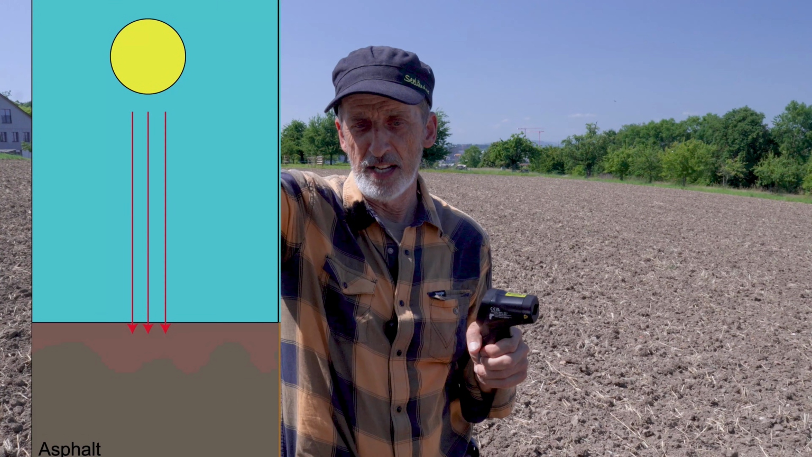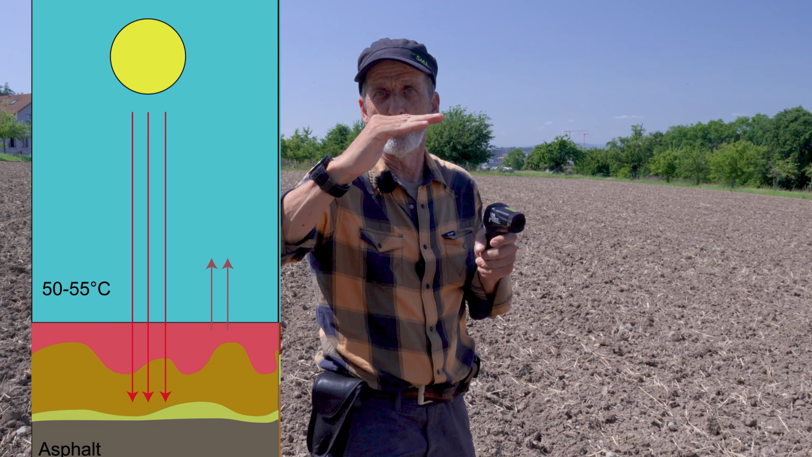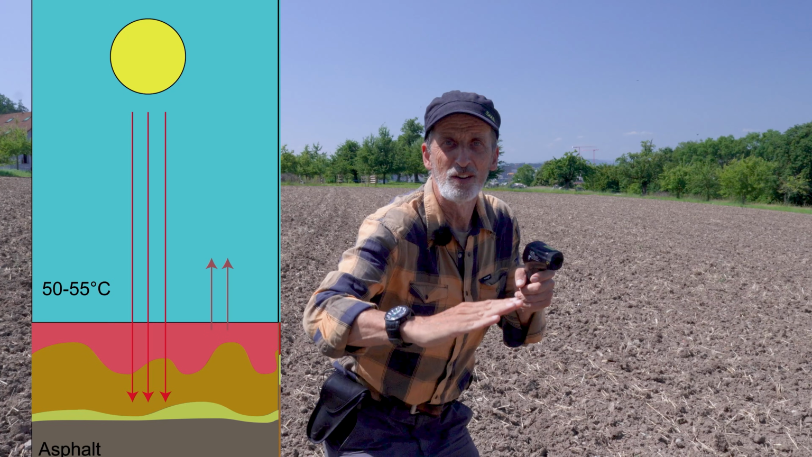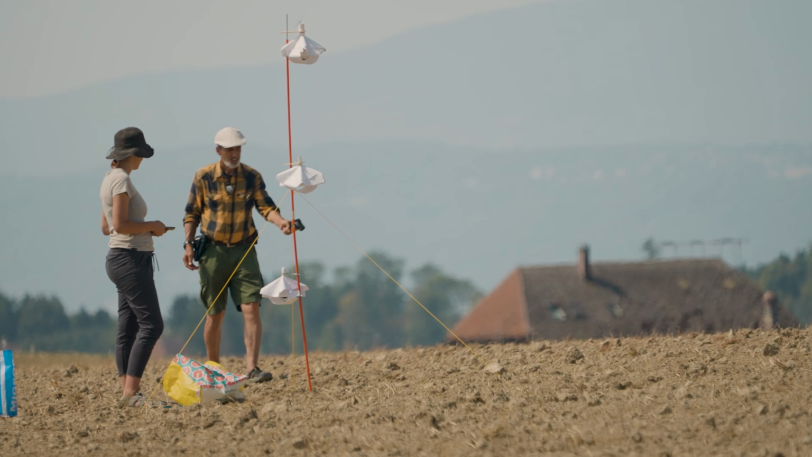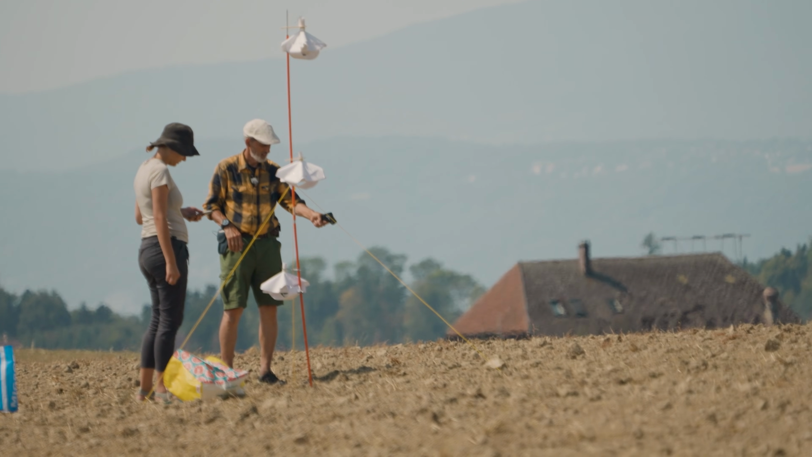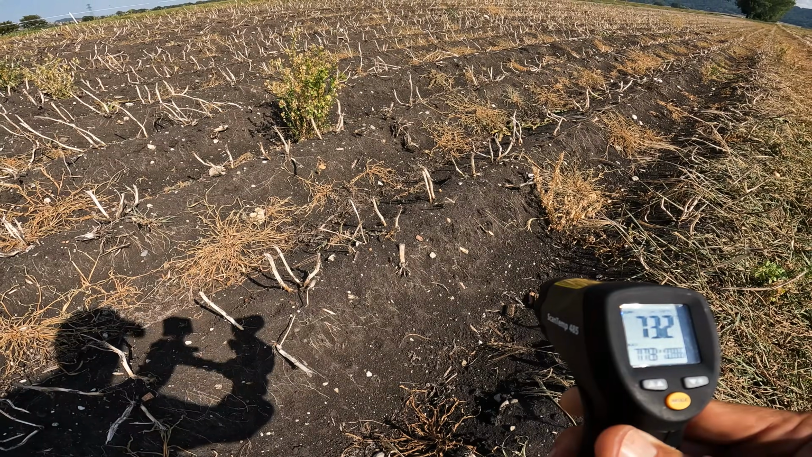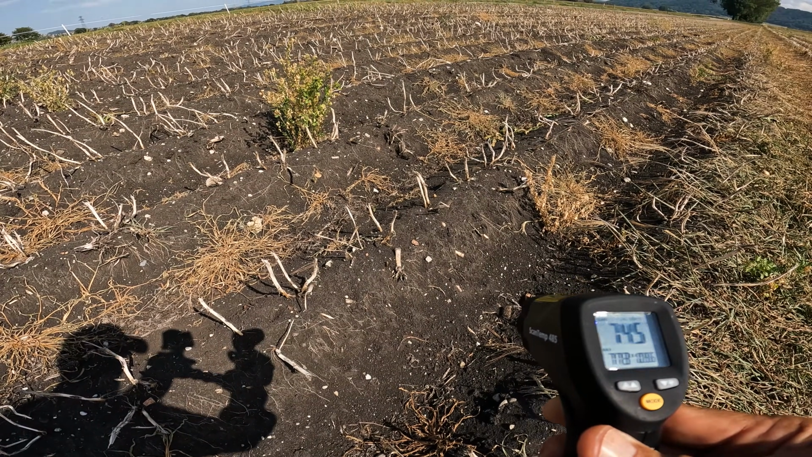The explanation is simple. The asphalt is compact. The sun shines on the asphalt, which conducts this heat, generated on the surface, into the ground. But the soil has air. It has pores. It is a very good insulator. This means that the heat that develops on the surface can only penetrate slowly into the soil. It builds up. The surface gets brutally hot, 5 to 10 degrees hotter than asphalt.